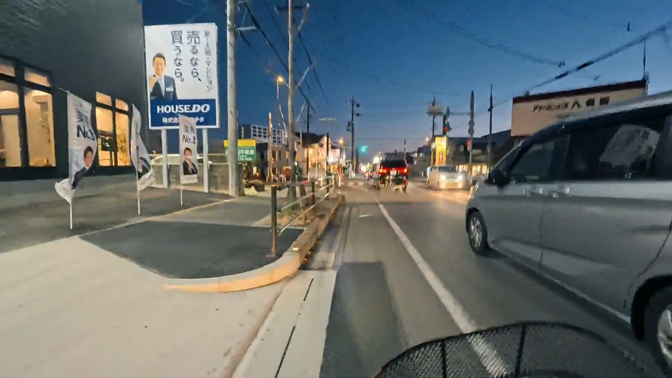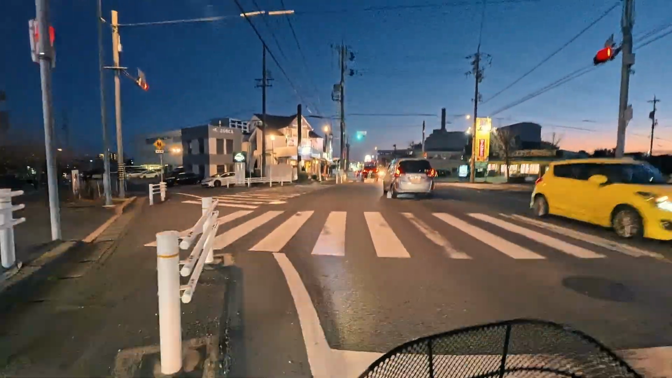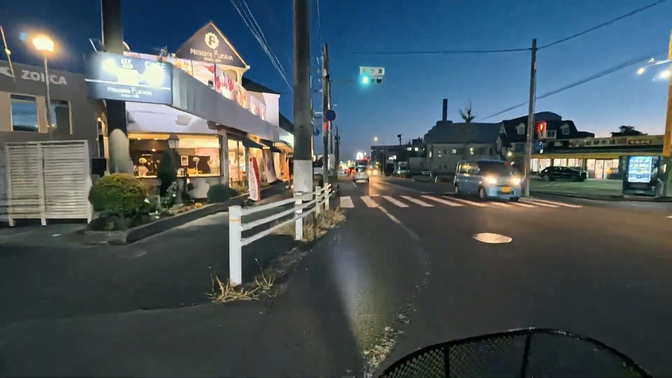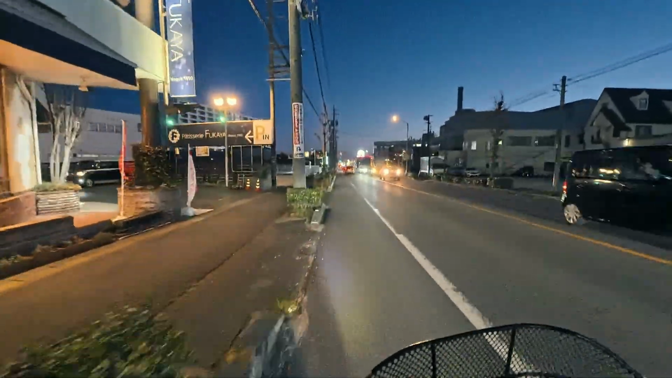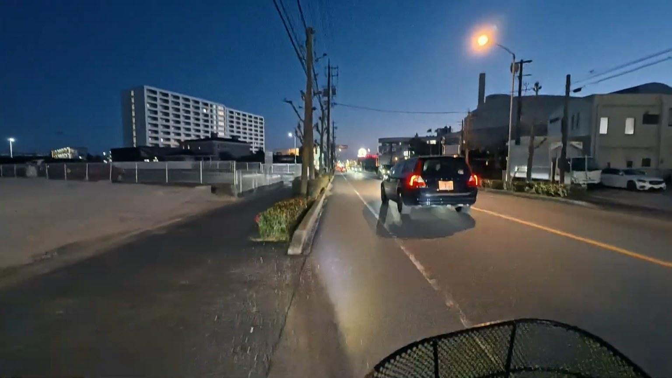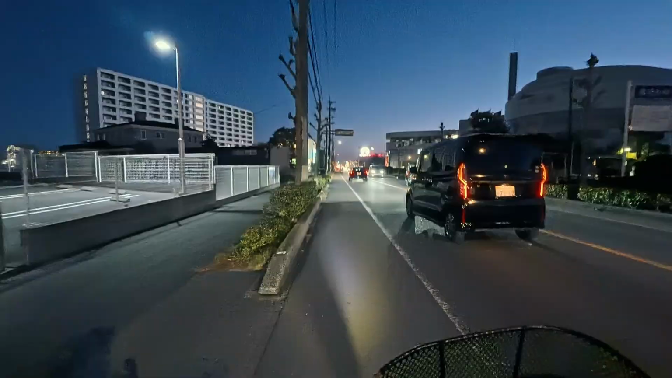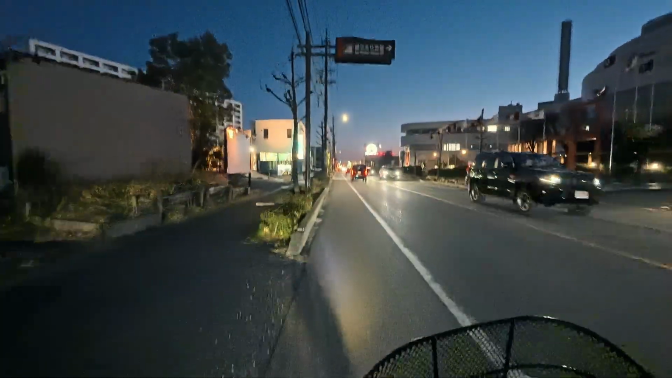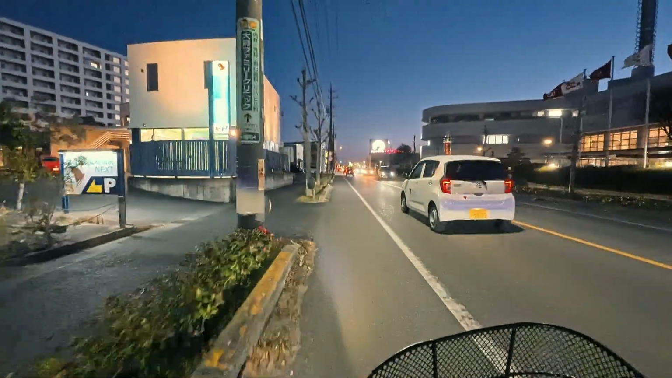Okay, we will just ride like for the traffic, and I think next week I need to buy some helmet. I don't have a helmet. It's because this province, I mean the city I live in, is not really strict, so if you don't have a helmet when riding, it's okay.